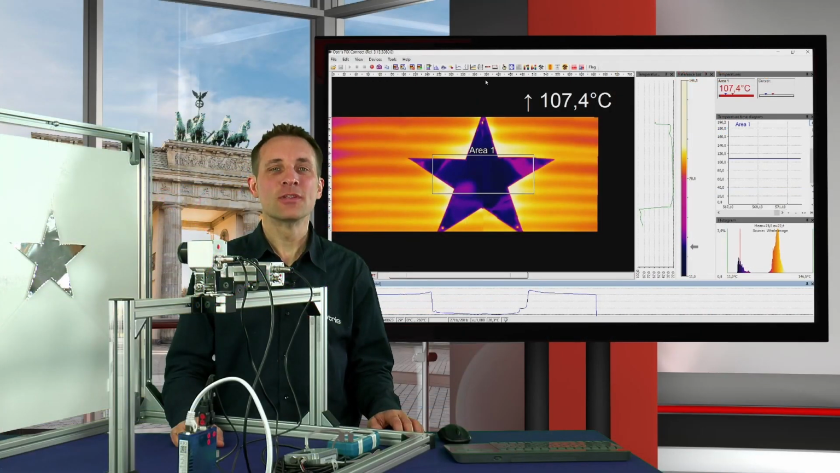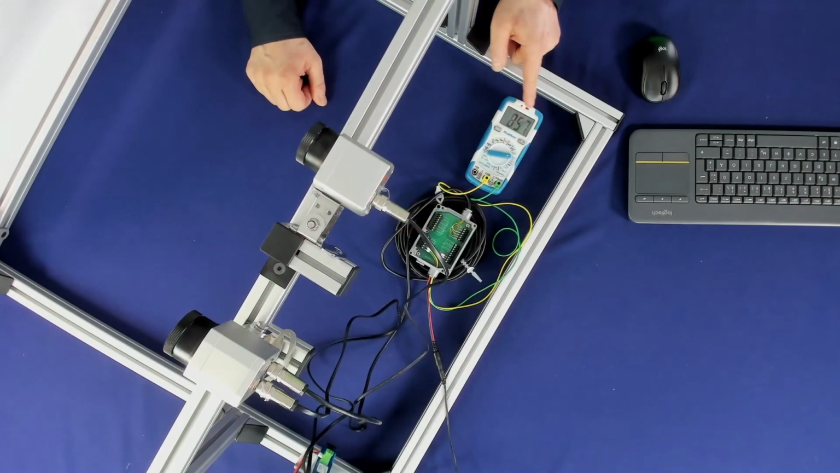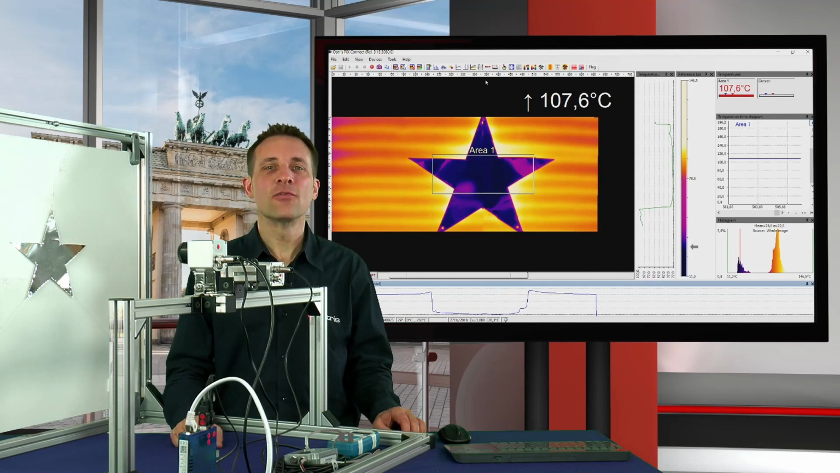Now we are ready with the settings in the PIX Connect software. As you can see in our experiment, our multimeter shows us the temperature signal as a current signal. So all settings are done. These are the settings for the merging instance in the PIX Connect software.